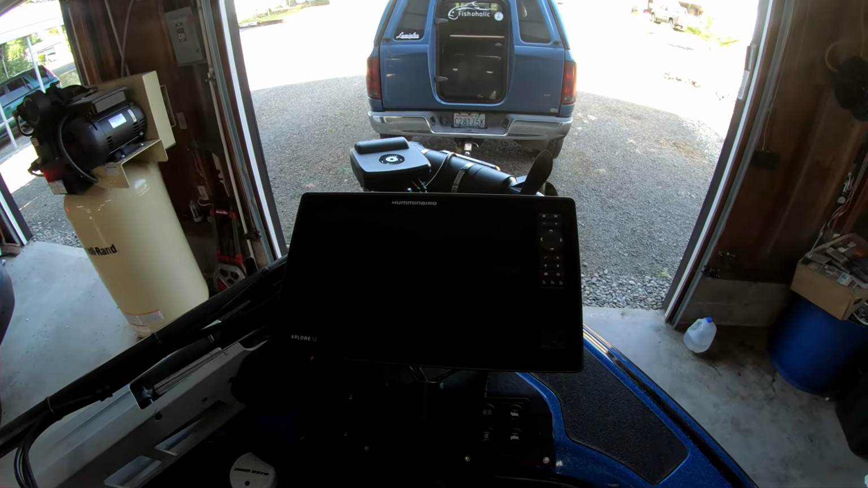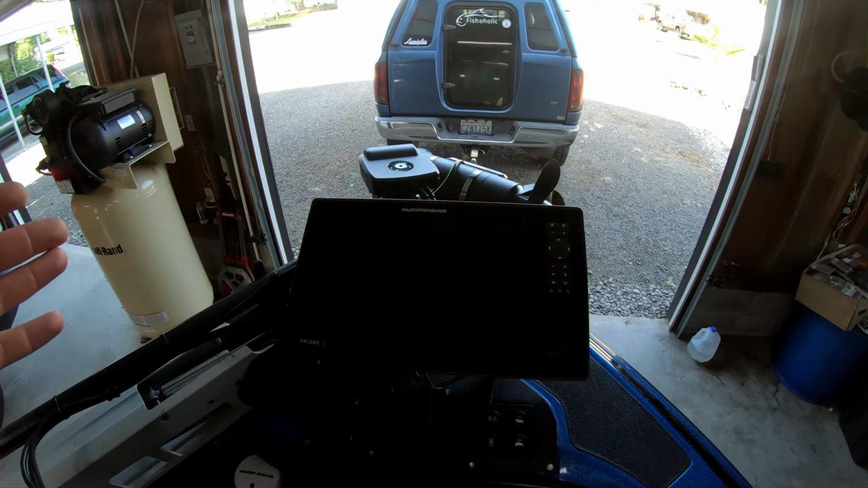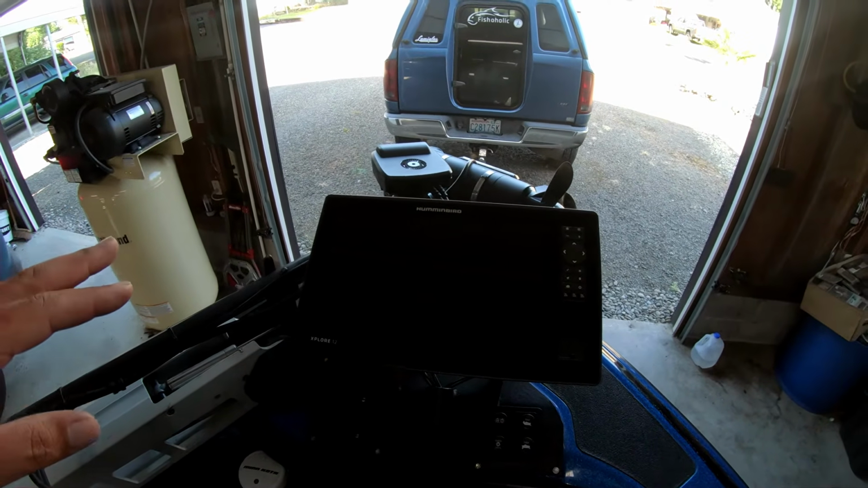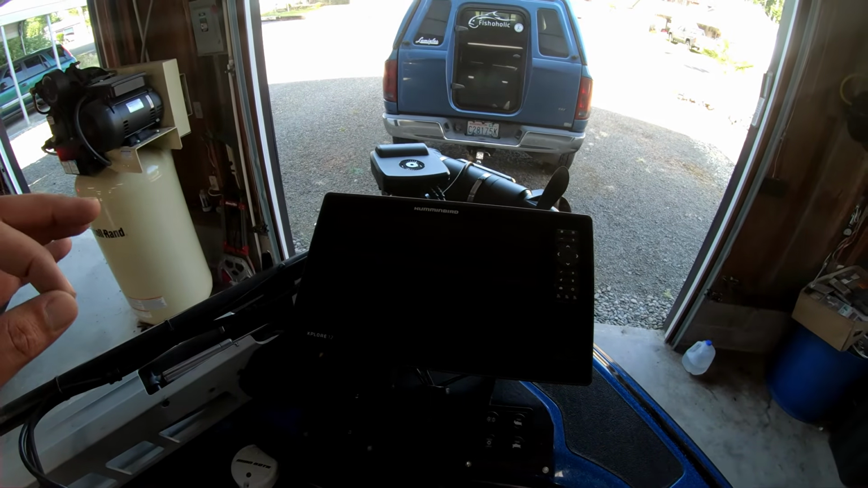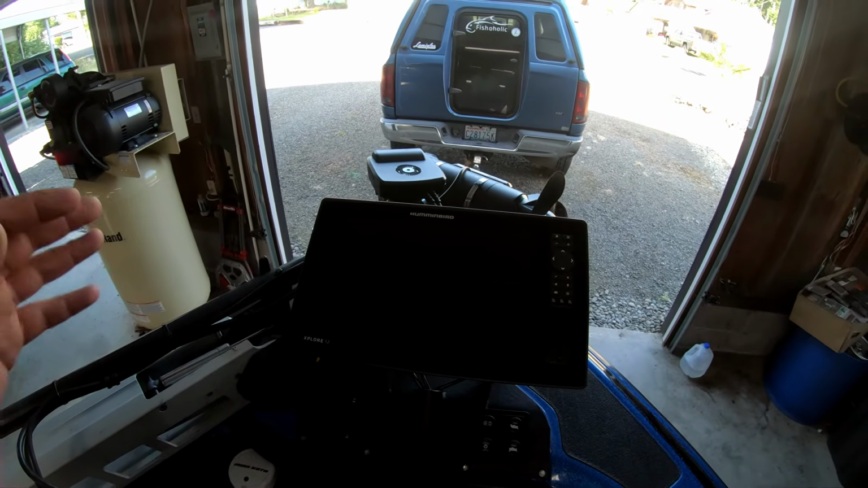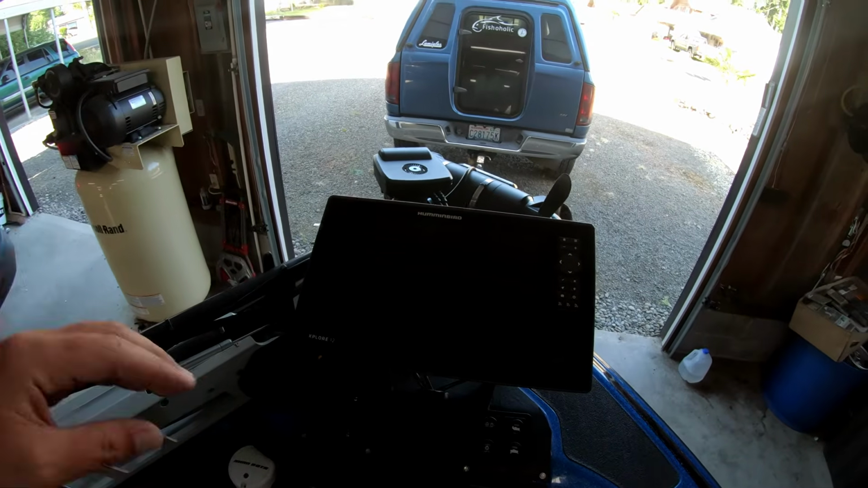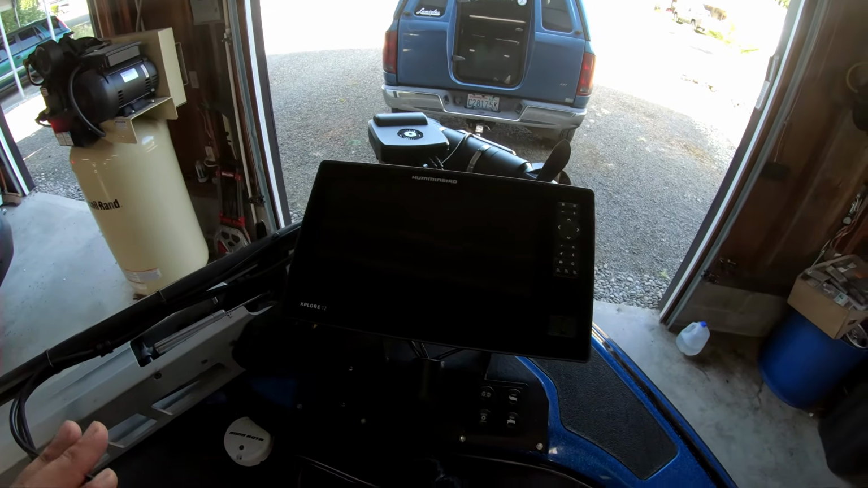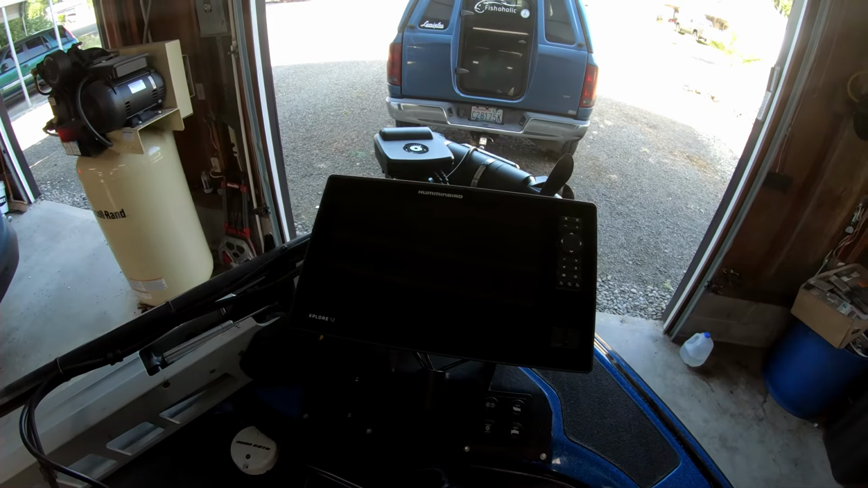Another thing that I do really like is the easiness to go in, which now the Solix and the Apexes have, but the ease it is to go through and just select your favorites for the side imaging, down imaging, Mega Live 2, the different screens. You can customize them too, but all of them do that now with the new update. But this is super easy, it's quick, and it just goes through the screen super fast. So let me get it fired up here, and we'll go over a couple things.